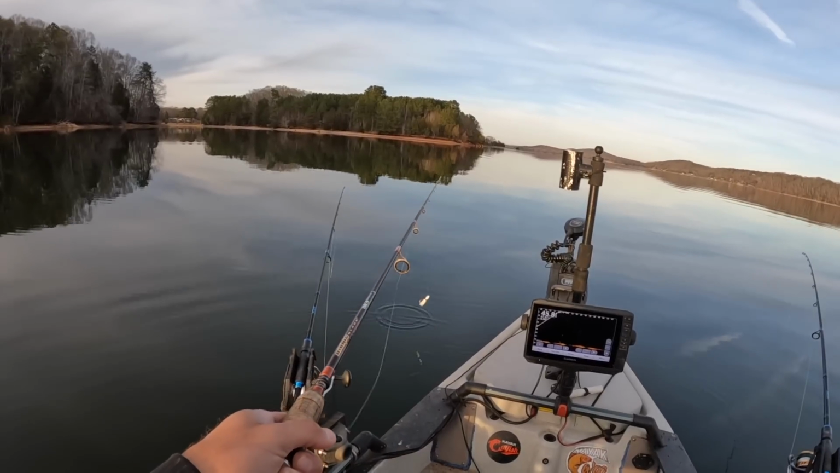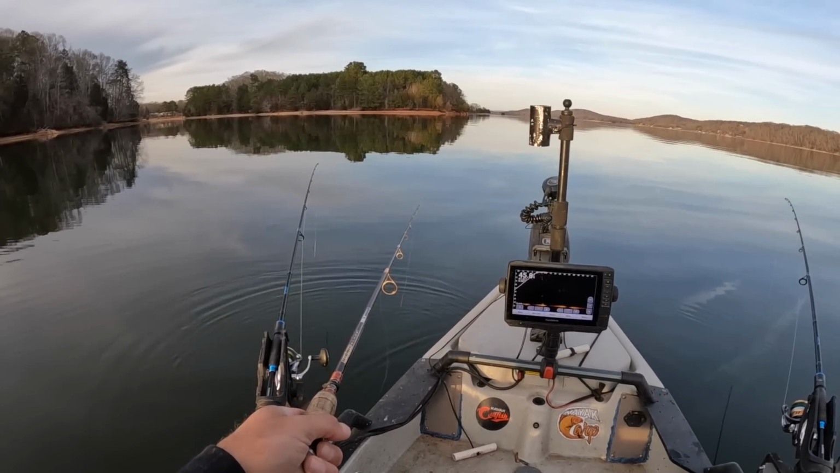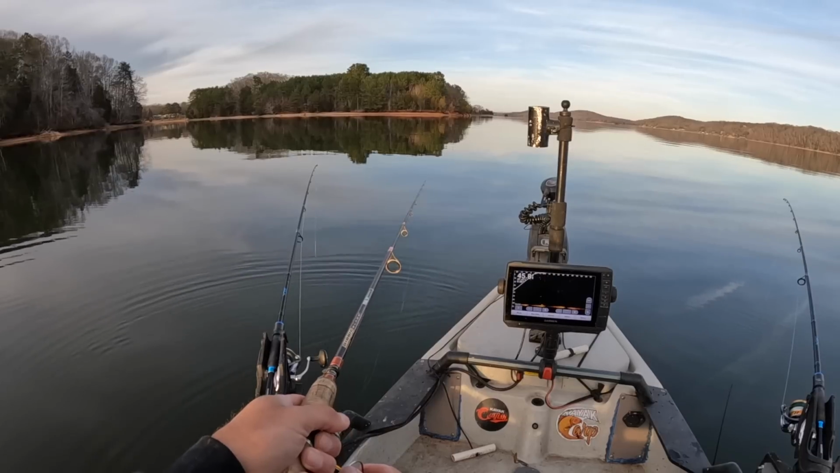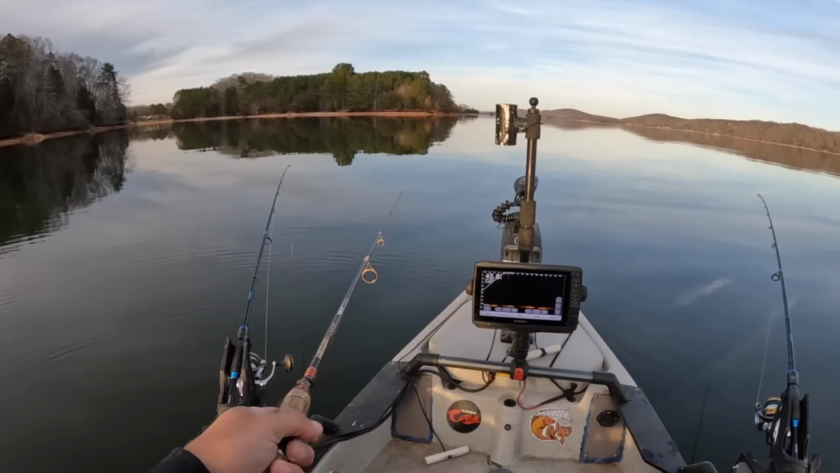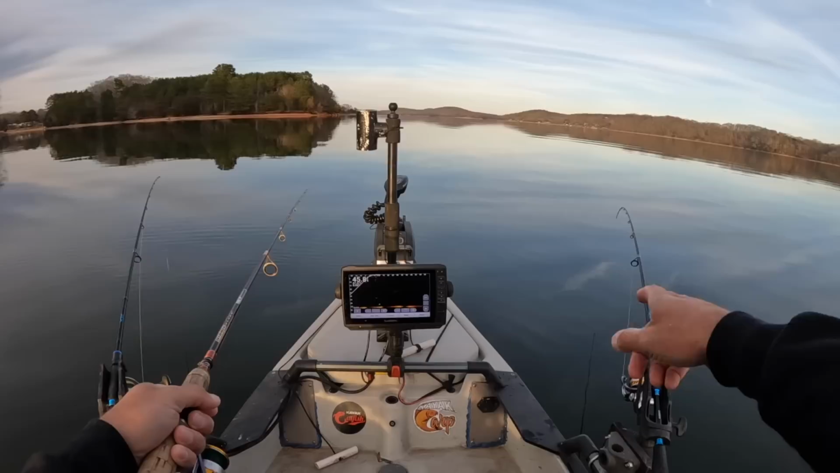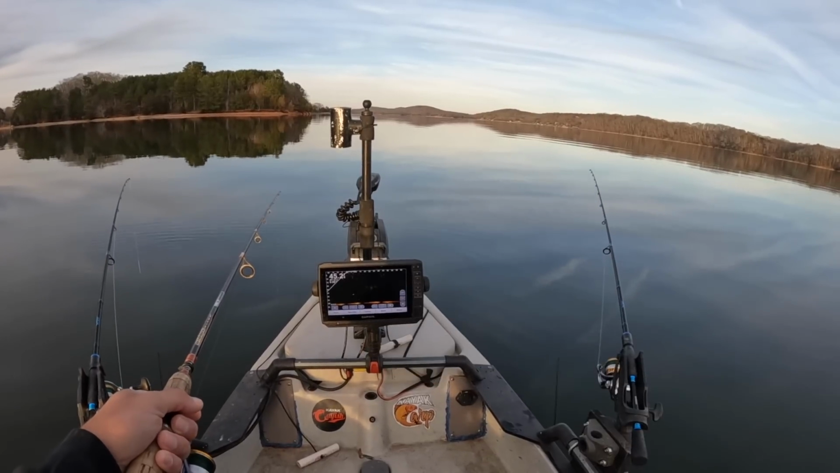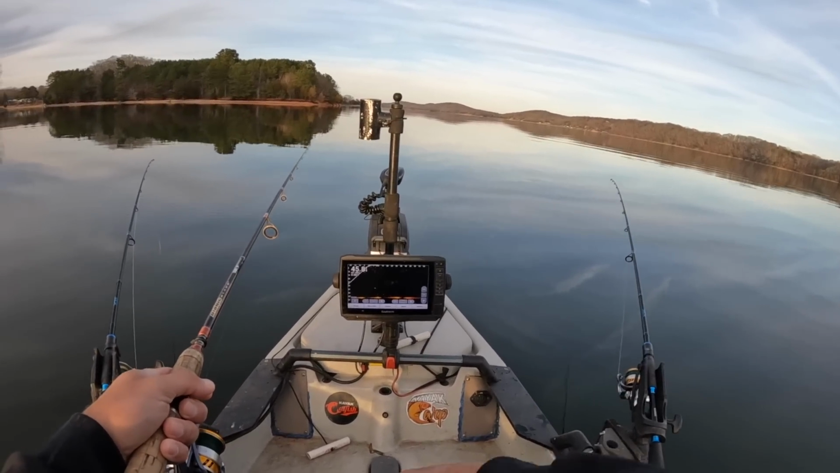I'm gonna drop down, straight down. This has got potential depending on which way that fish is facing. We got one on this rod, and I'm right on this other fish. That one's on.